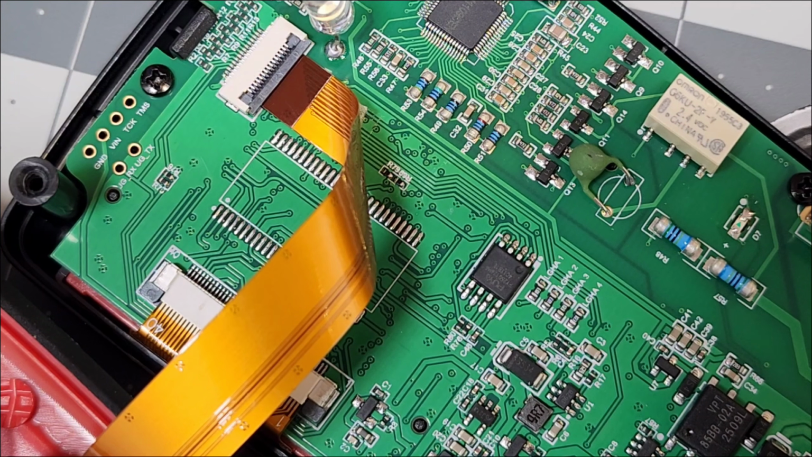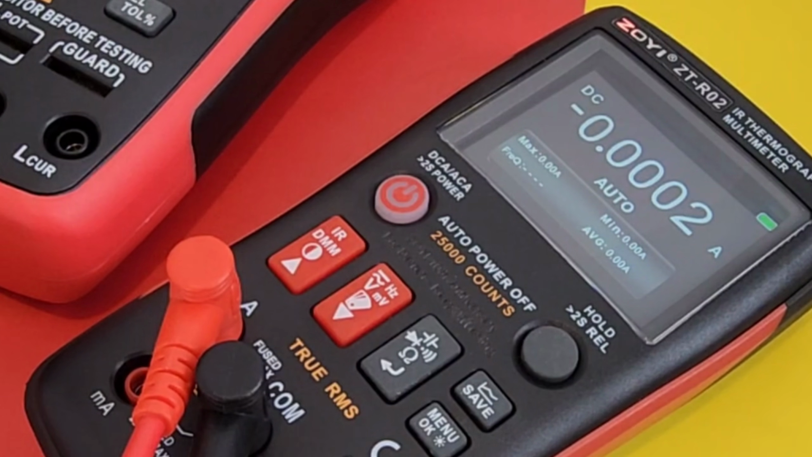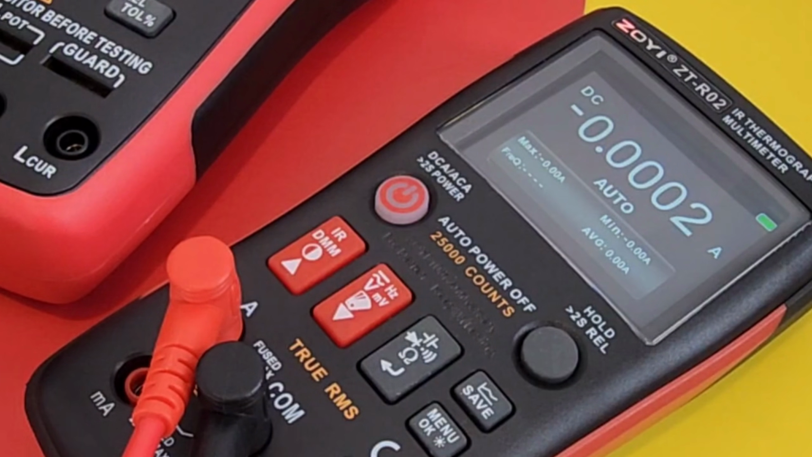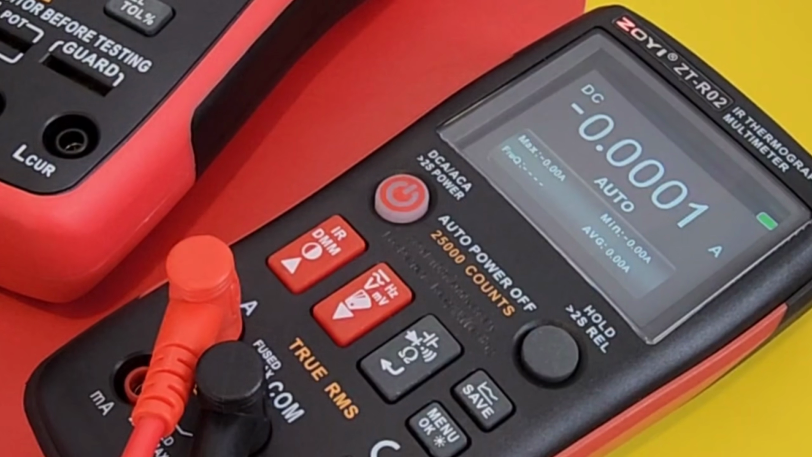All right, let's put it back together, come back with my closing thoughts. Closing thoughts on the ZOYI ZT-R02. Oh, I really like it. Great job, ZOYI. What an improvement over your last thermal imaging meter that I reviewed. Man, this thing is honestly great bang for the buck.